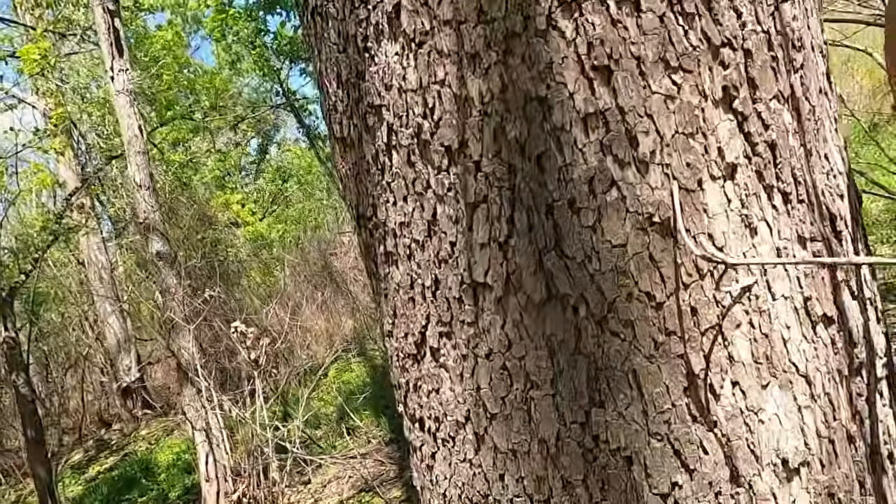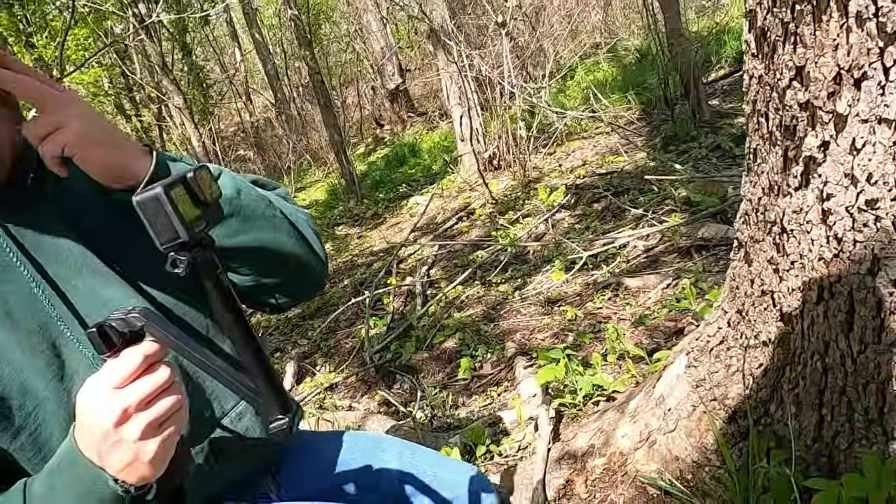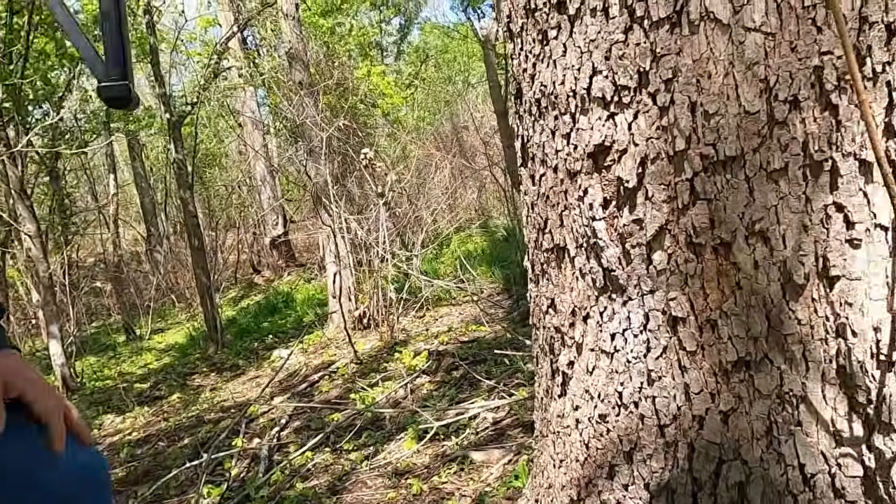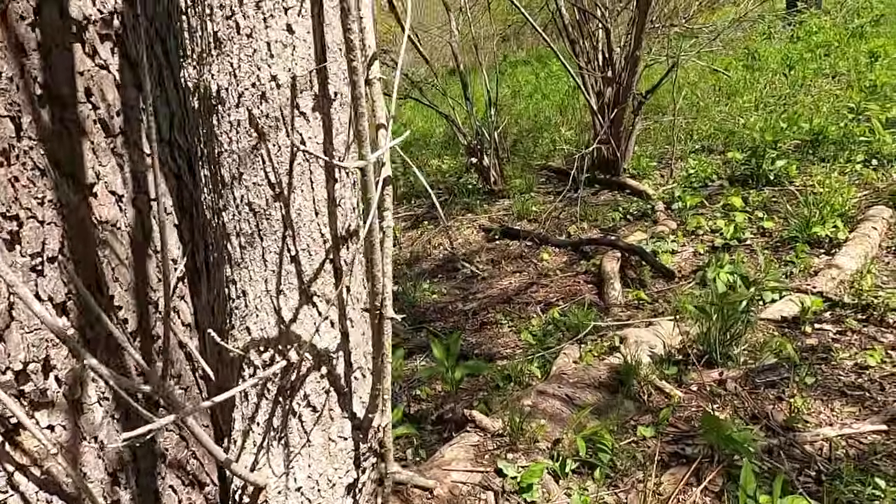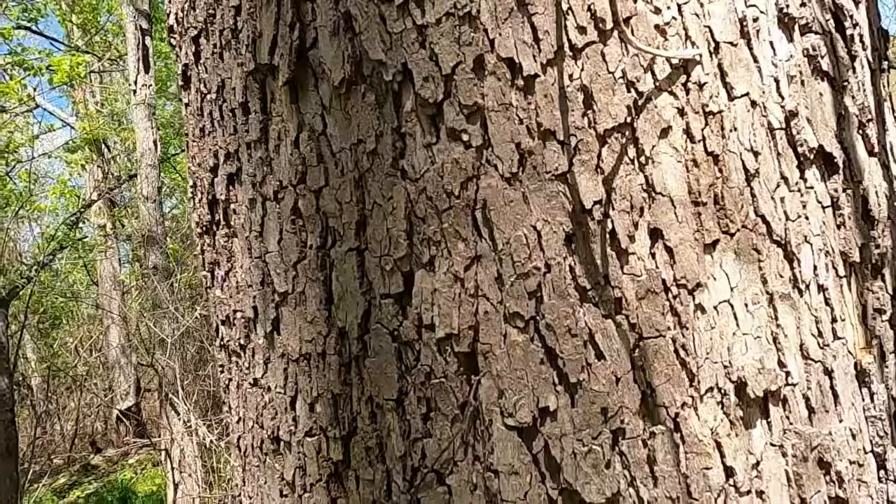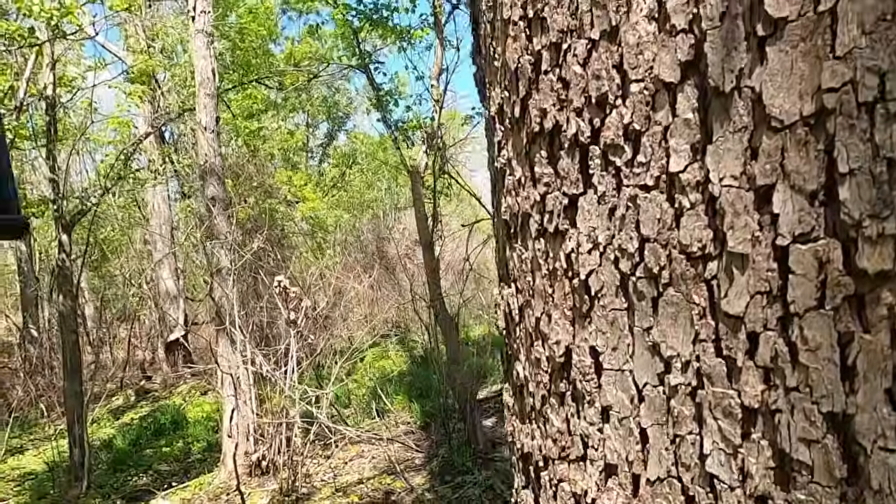Amazing. So you see, we're not even leaving tracks in this hardly, you know what I mean? Right. This ground is terrible for tracks. Absolutely terrible. It's almost like mulch. Like you put mulch in your flower bed, where the ground is just covered with mulch. All we need is a couple nice hairs, one with a medulla.